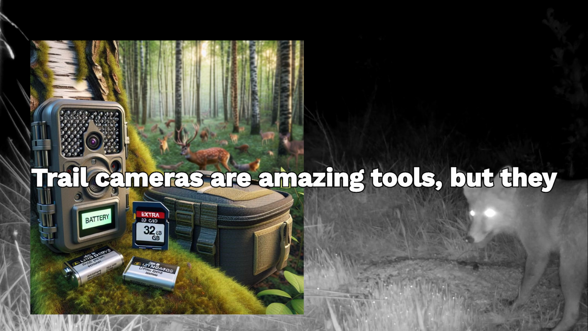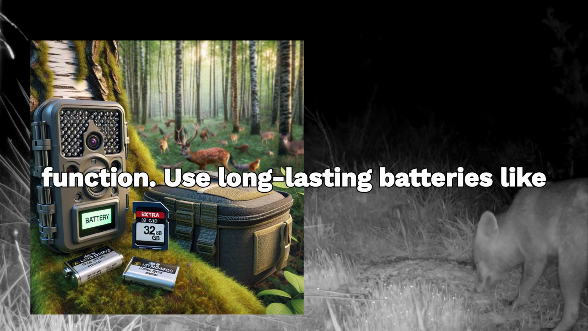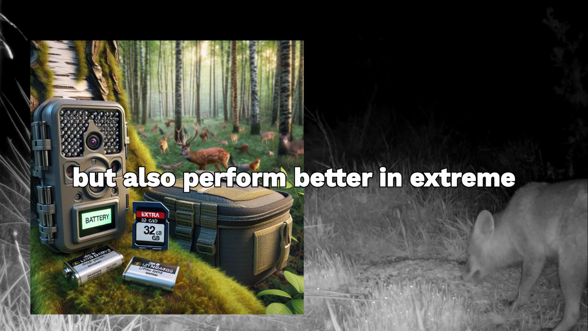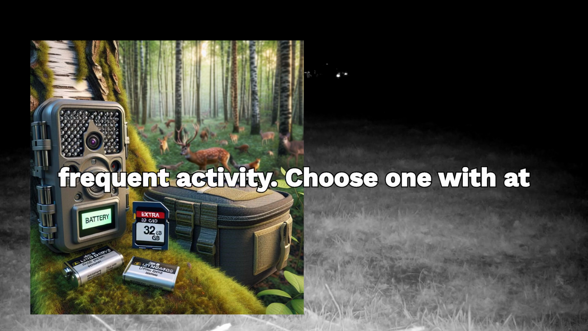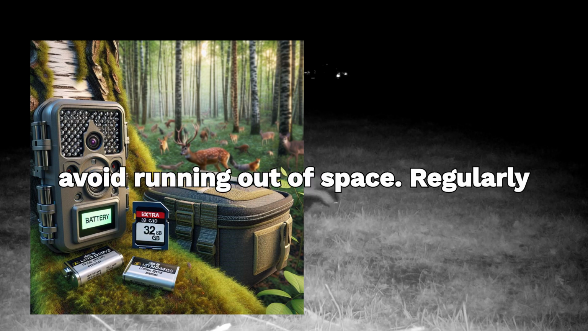Trail cameras are amazing tools, but they rely on batteries and storage to function. Use long-lasting batteries like lithium ones, which not only last longer, but also perform better in extreme temperatures. A high-capacity SD card is also crucial, especially in areas with frequent activity. Choose one with at least 32 gigabytes or more storage to avoid running out of space.